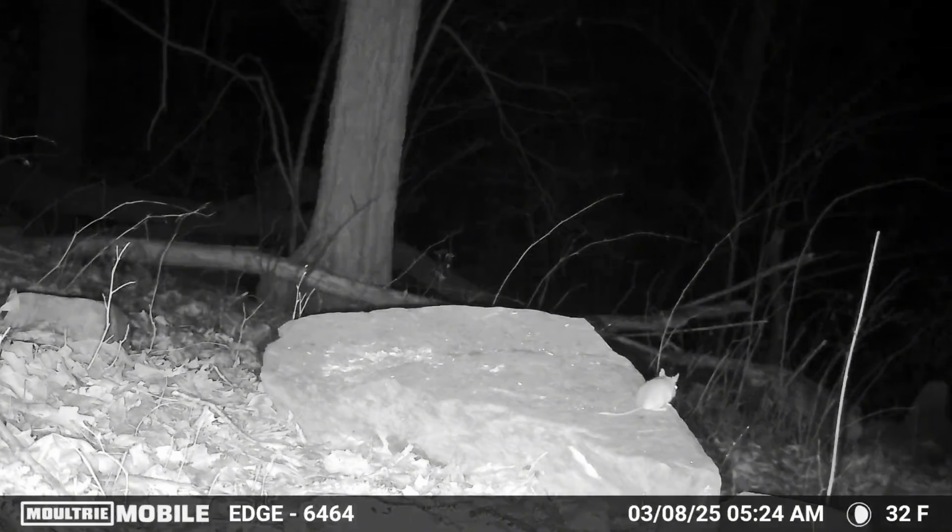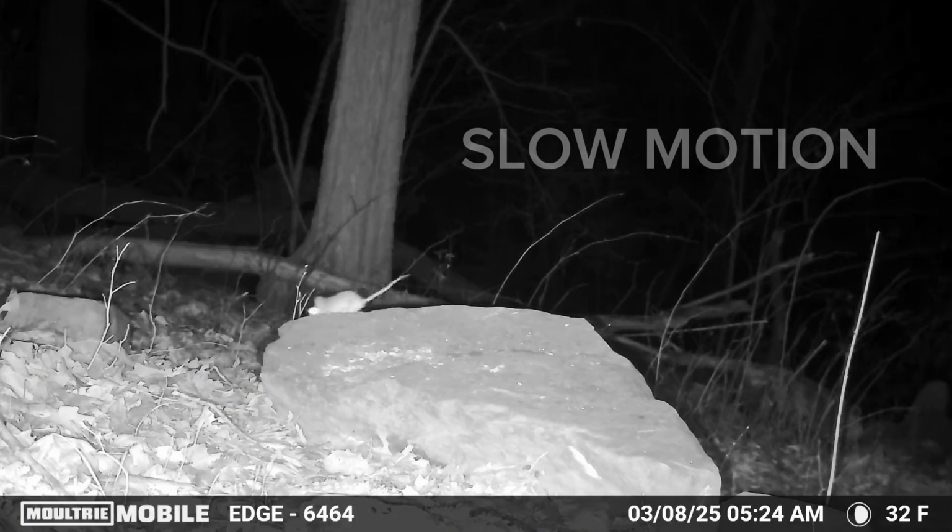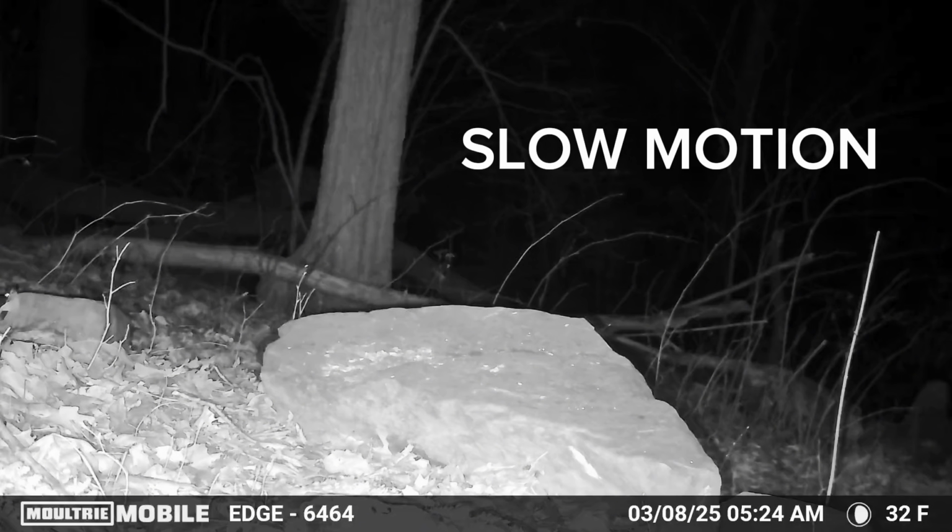In a lot of these trail camera experiment videos we have, it's always the mice that seem to just kind of be the most playful creatures, and this one here just runs around. He's jumping around back and forth from rock to rock. He's having himself a good old time. I actually slow it down here in this clip, and you can see just how far he's actually able to jump. For the size of his body, for the distance he can jump, that's quite impressive.